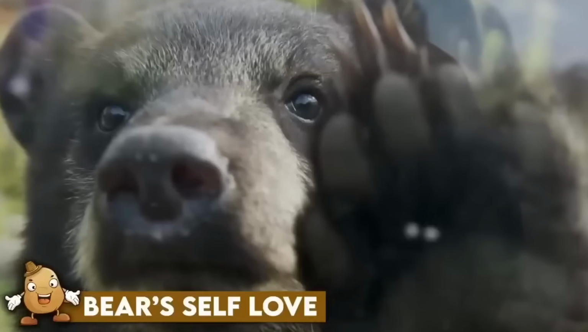Bear self-love. All right, folks, hold on to your hats for this one. We've got a black bear in Boulder, Colorado who's taken over the camera game. That's right, this bear is the new selfie king.